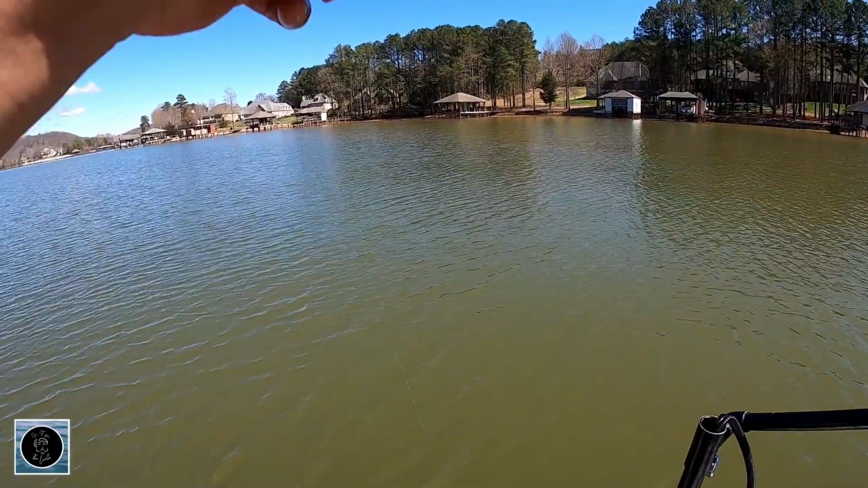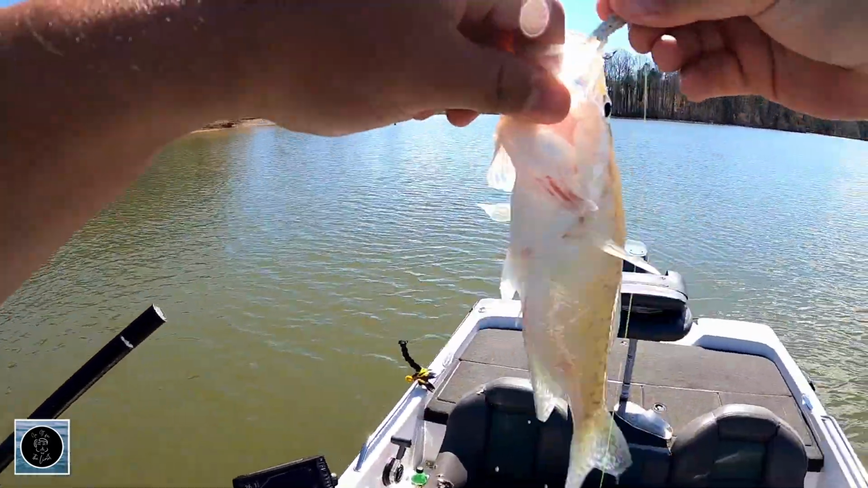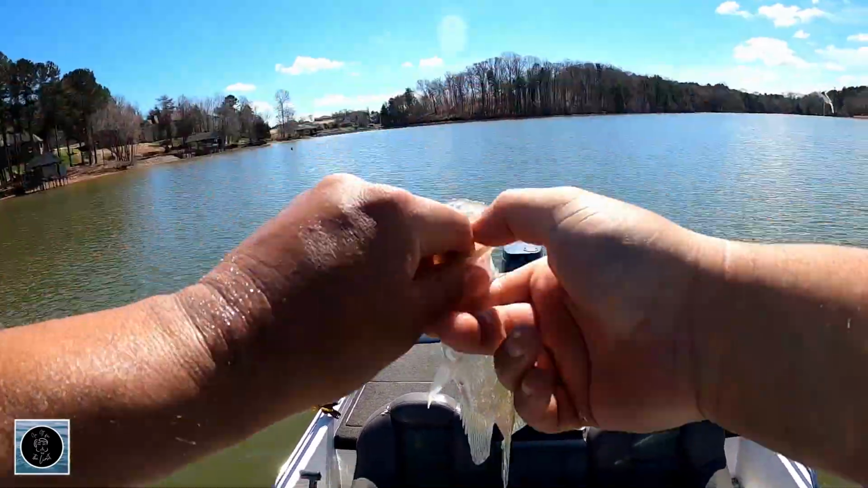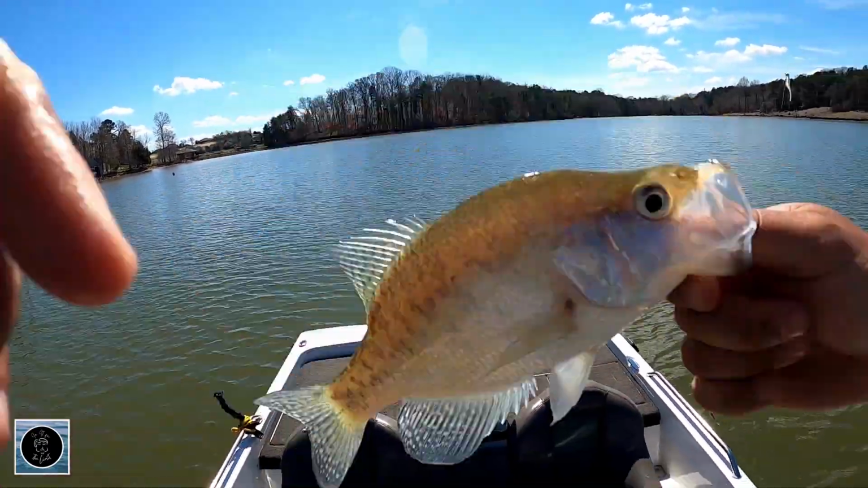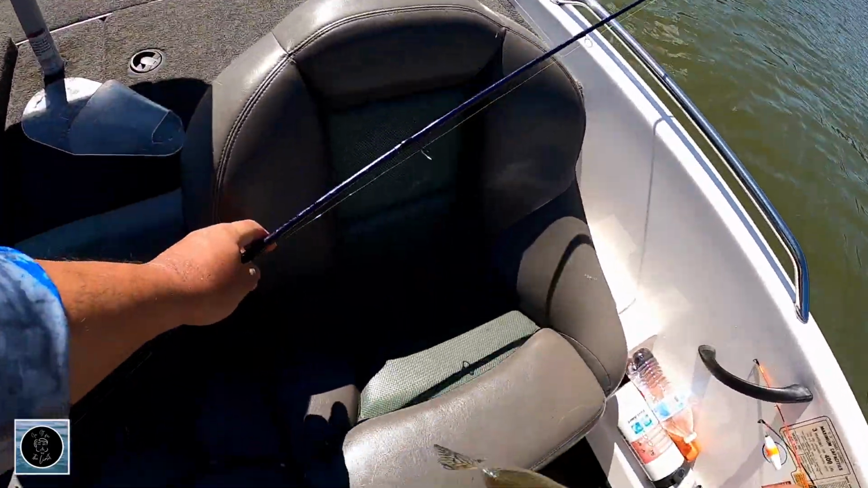There we go. Another decent one. So these little bit bigger ones, looks like he's got some parasites there. But these little bit bigger ones, they sit on the bed, but they spread out. They like having a little bit of room, I noticed.